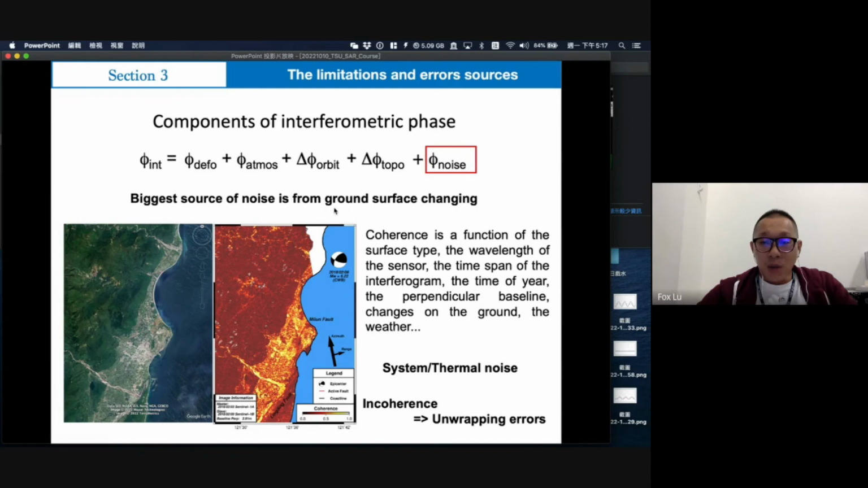Ground surface change sometimes happens in earthquakes, especially along the fault line. In some big earthquake cases, we want to analyze the phase displacement information along fault lines, but the low coherence will cause unwrapping errors.